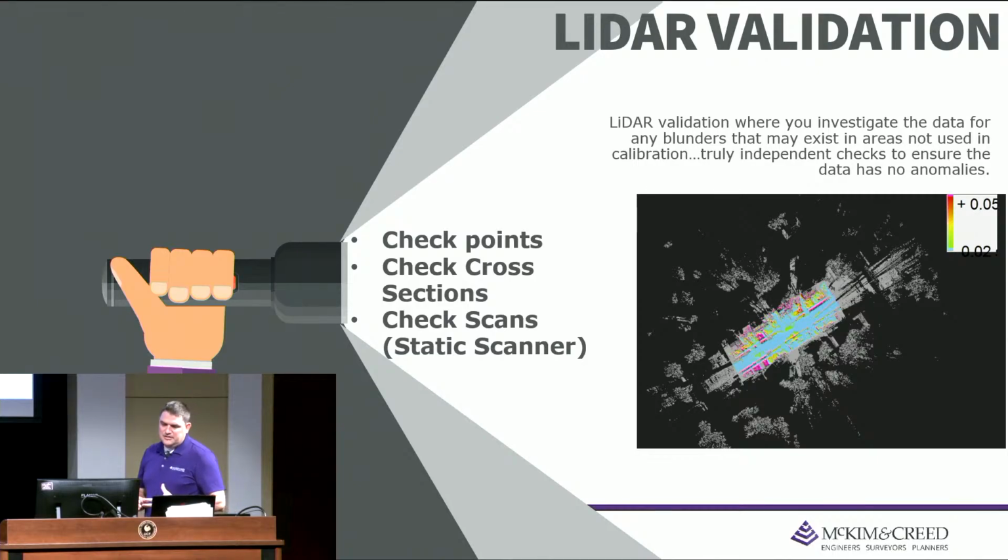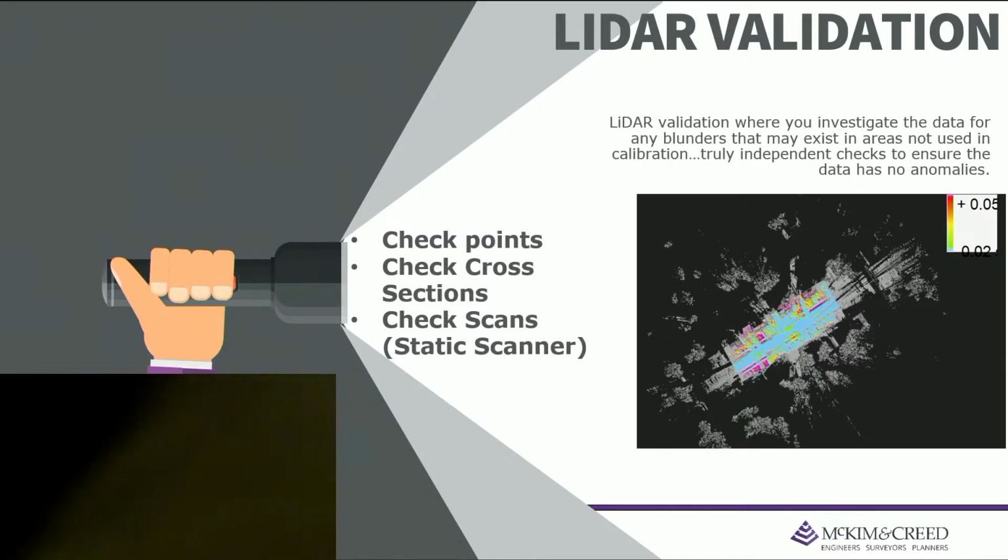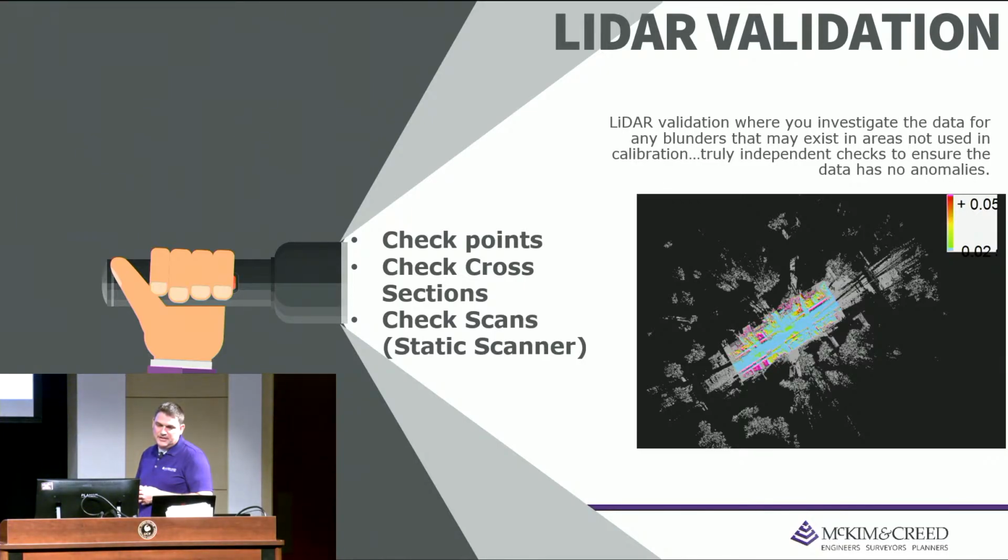Check cross-sections are generally used on road corridors, or other corridor projects, and it's simply a cross-section that bisects the corridor. You want to do it on a decent interval. Some places do it every 1,000 feet, some do 2,500 feet. And it's just a series of single shots taken that bisects through that corridor. Those shots are usually taken at natural or man-made grade breaks.